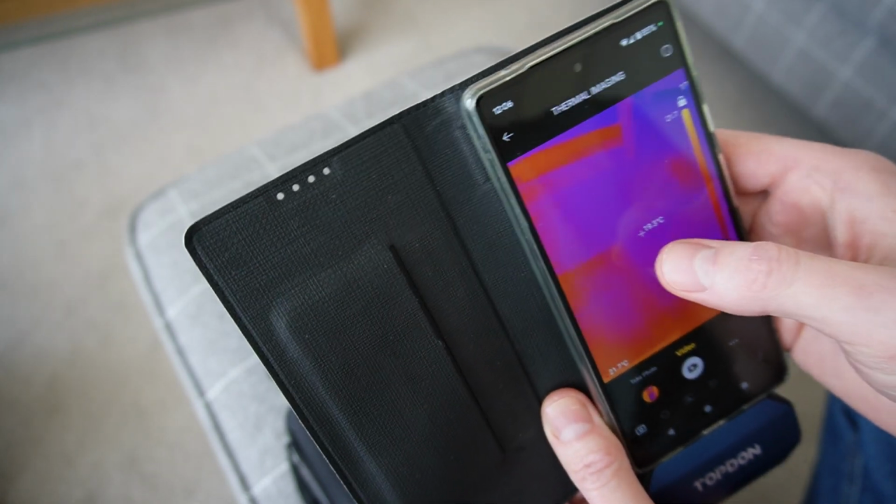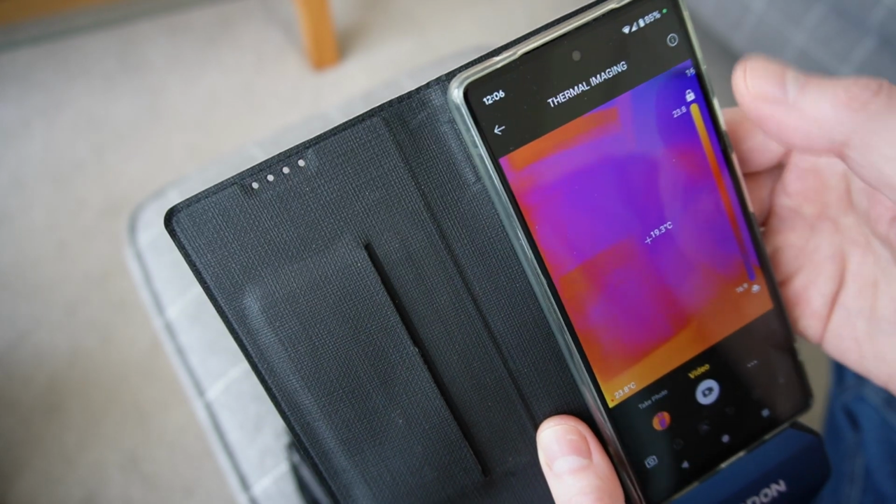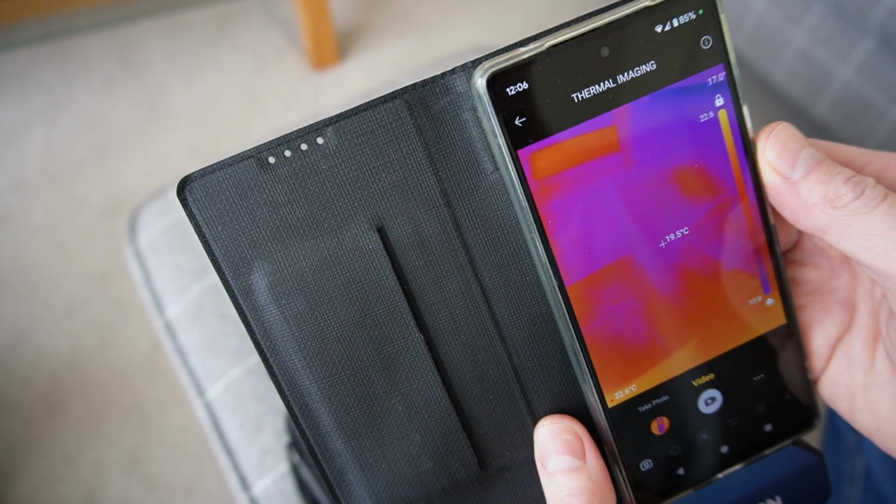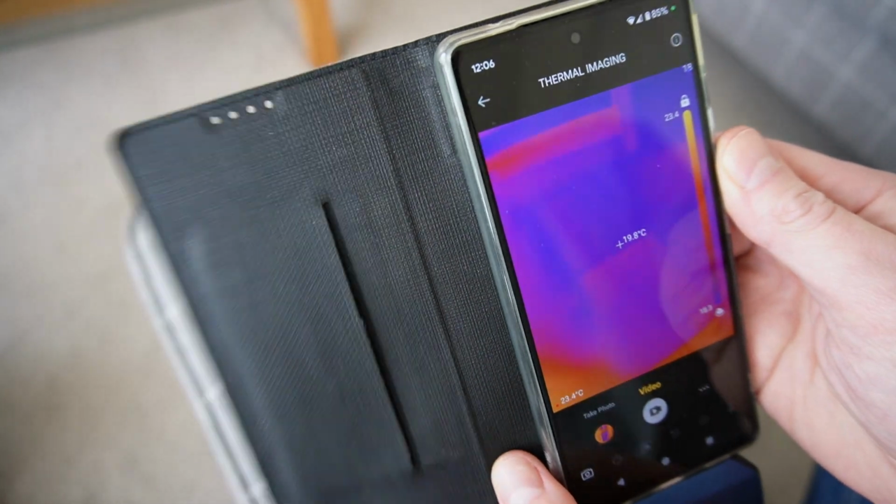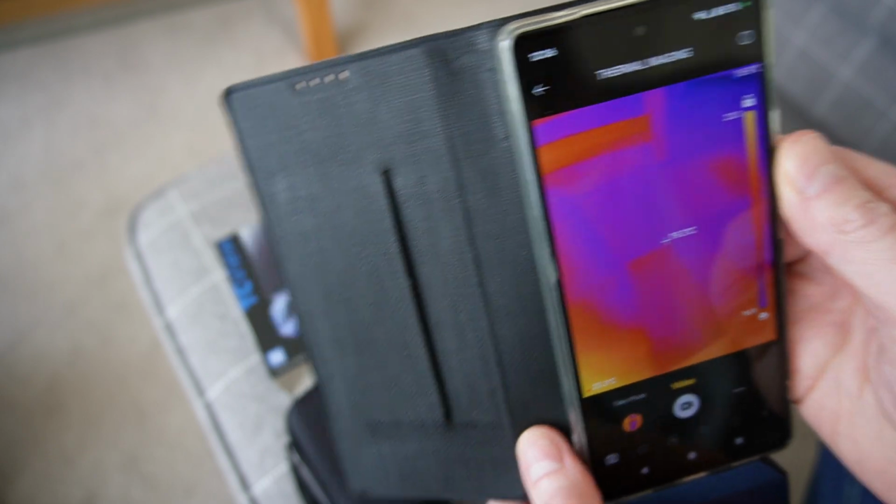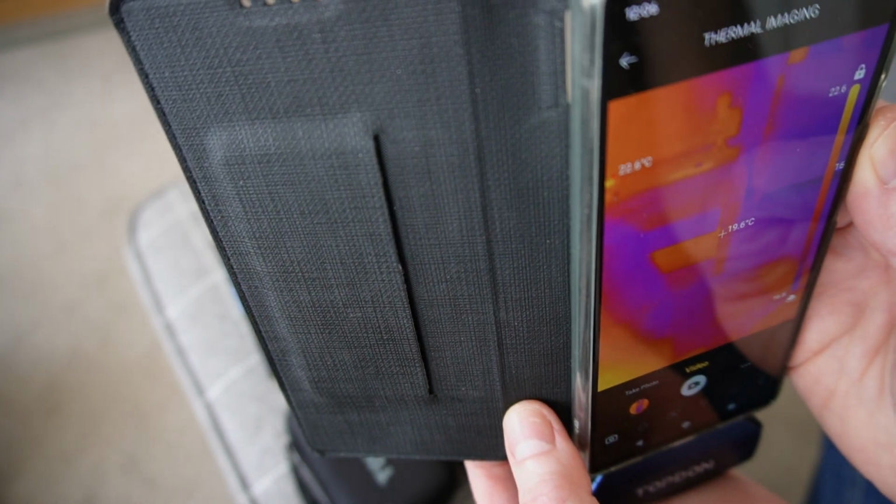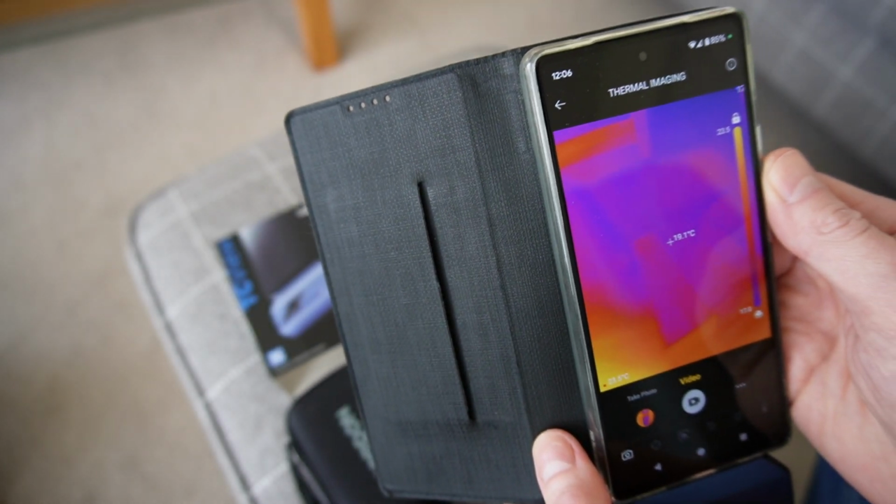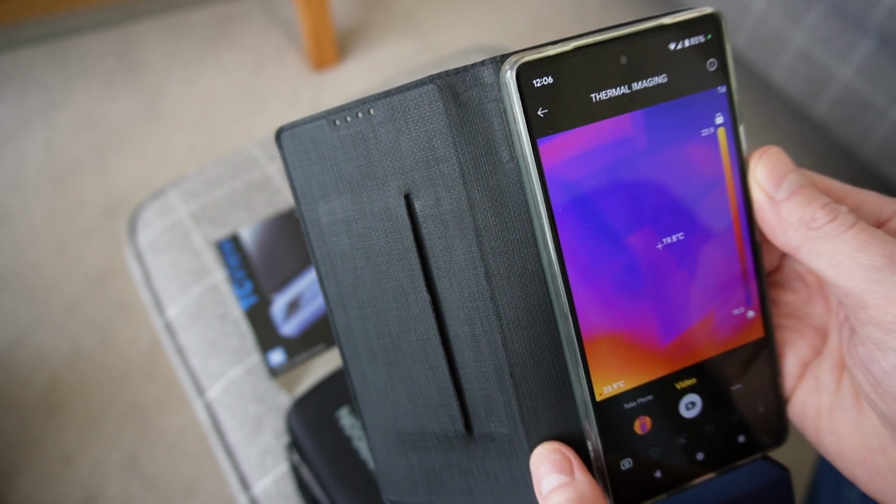You get a little indicator of what temperature the center is showing, and then the range from warm to hot changes automatically as you move it around. Which means that you don't need to worry about the contrast. You can fix that in place if you want to, but I don't feel the need for that most of the time. It's pretty easy to just move it around, and it will do that adjustment for you on its own. So there you go. That's the little unboxing and quick demo. I'm going to take this around the house and show you afterwards what I find.